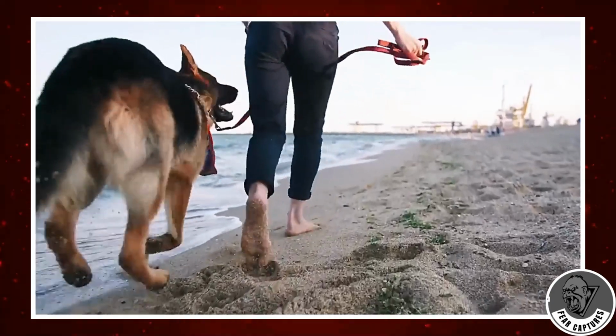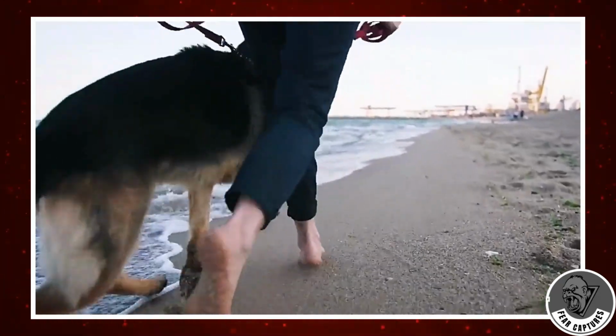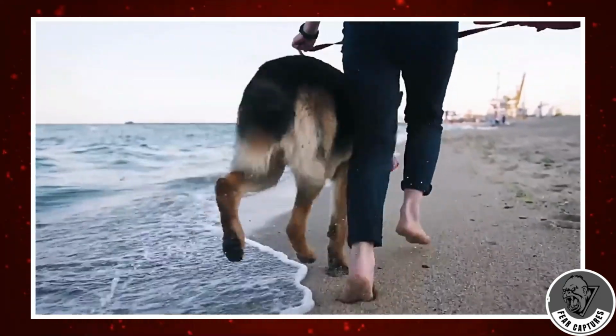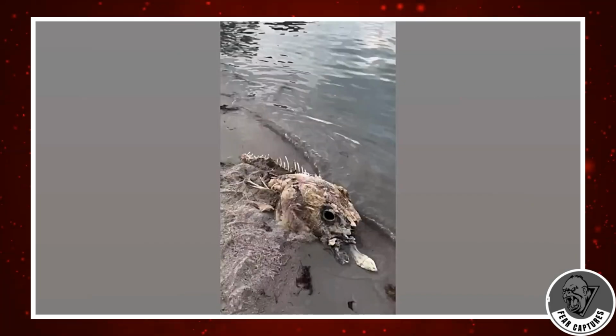What started as an ordinary beach stroll in Australia quickly turned into something out of a nightmare. A dog walker enjoying the coastline stumbled upon a bizarre and unsettling sight, the decomposing remains of a massive sea creature washed up on the sand. Its hollow eye sockets stared blankly into the sky, and a long, exposed spine jutted from its body like the remnants of some ancient beast.